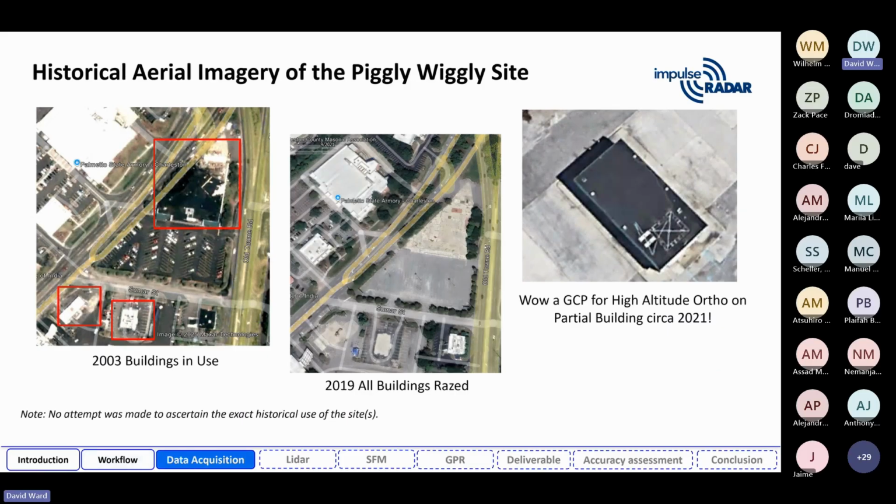So we decided to not just do this in a random way. We did it as if we were a consultant, as a SUE provider. There's an abandoned grocery store site here. If anybody's seen the movie Driving Miss Daisy and you're not from the South, there are Piggly Wigglies. It is a grocery store. There's not many left, but there's an abandoned one. In 2003, it was in use, and in 2019, all the buildings were razed. So it's kind of a brownfield; when I say brownfield, it wasn't contaminated as far as we know, but an abandoned site, perfect for a redevelopment project.